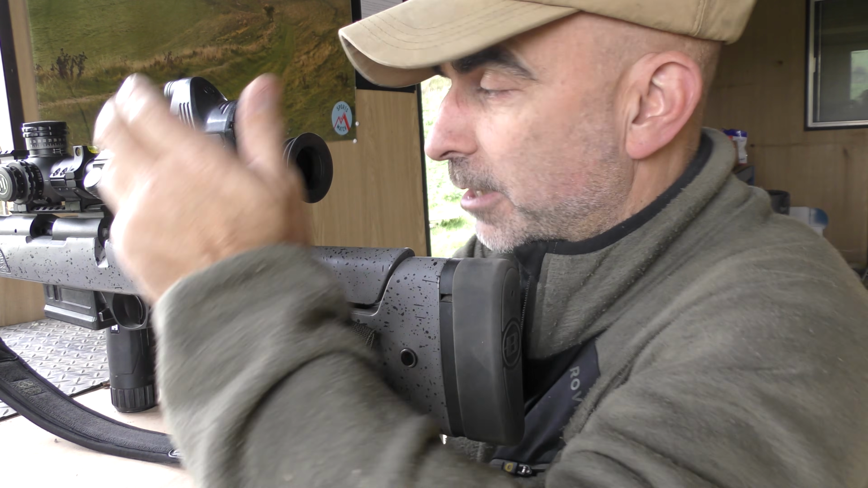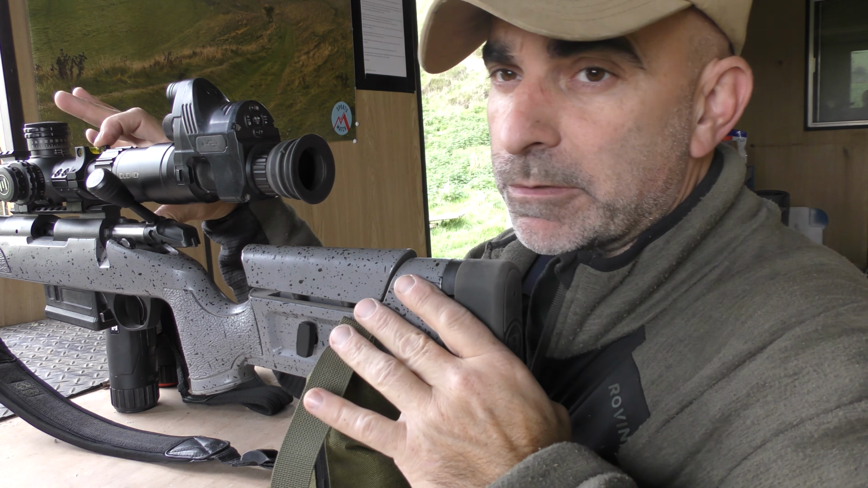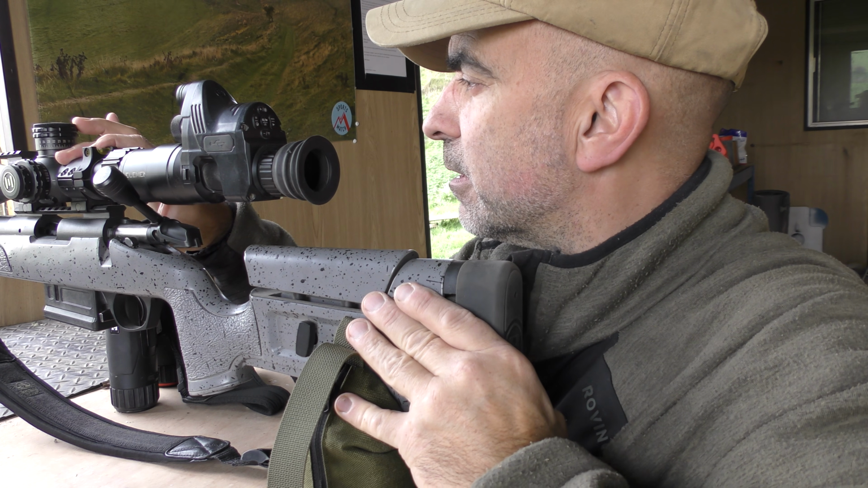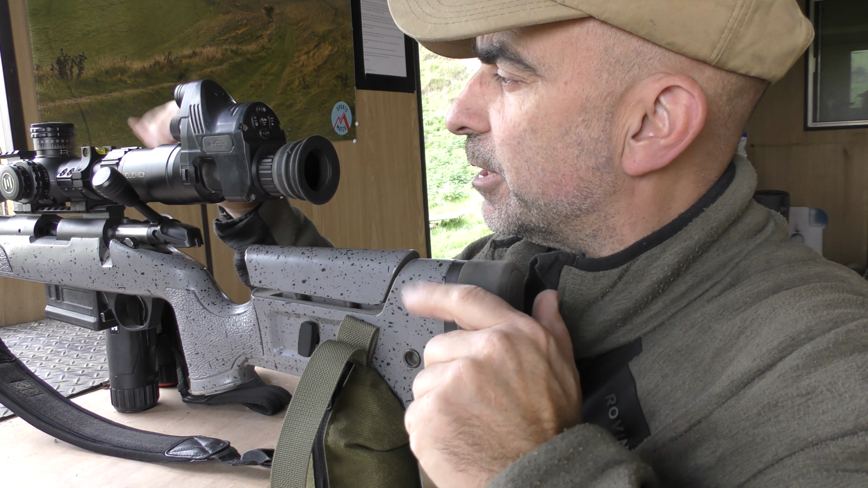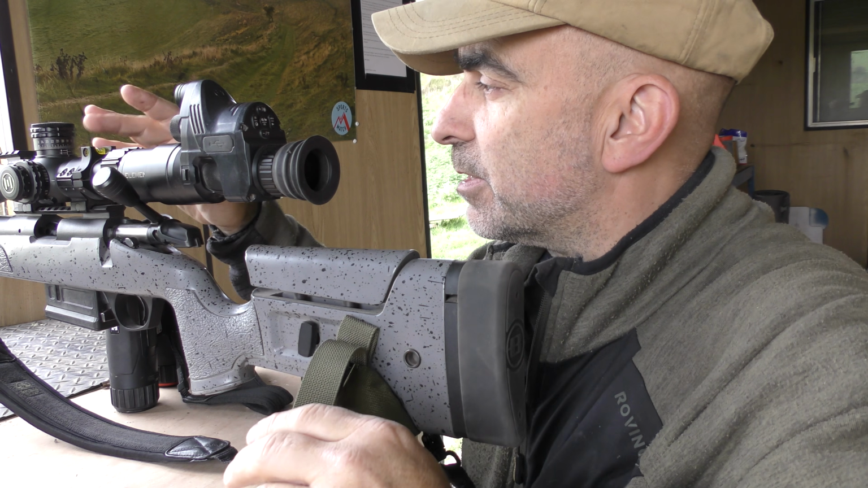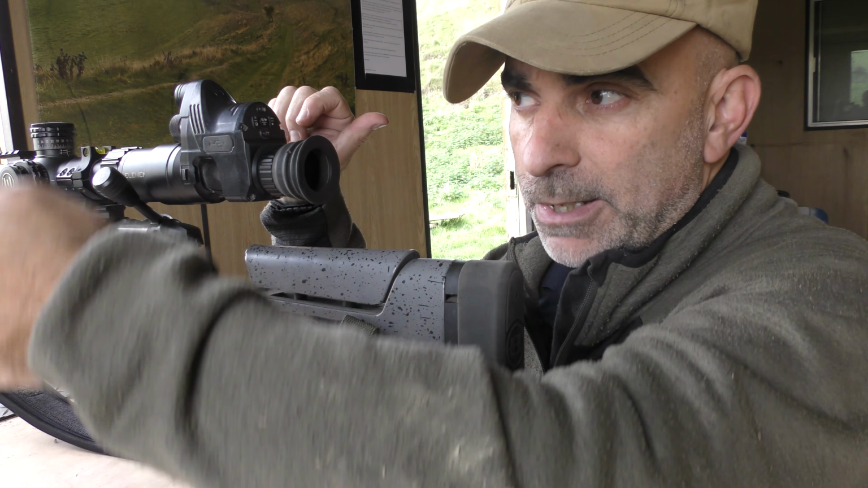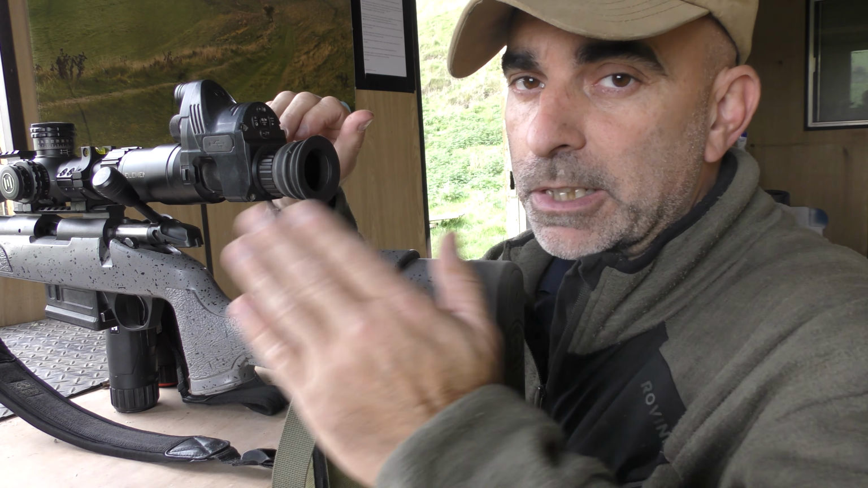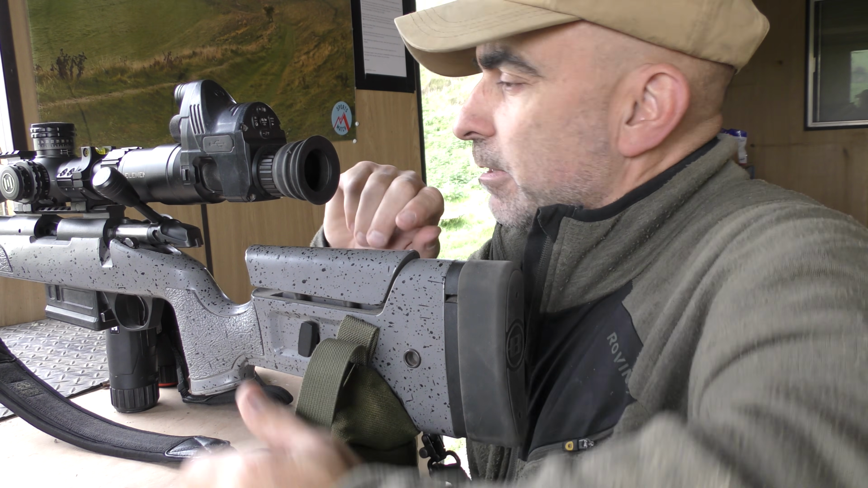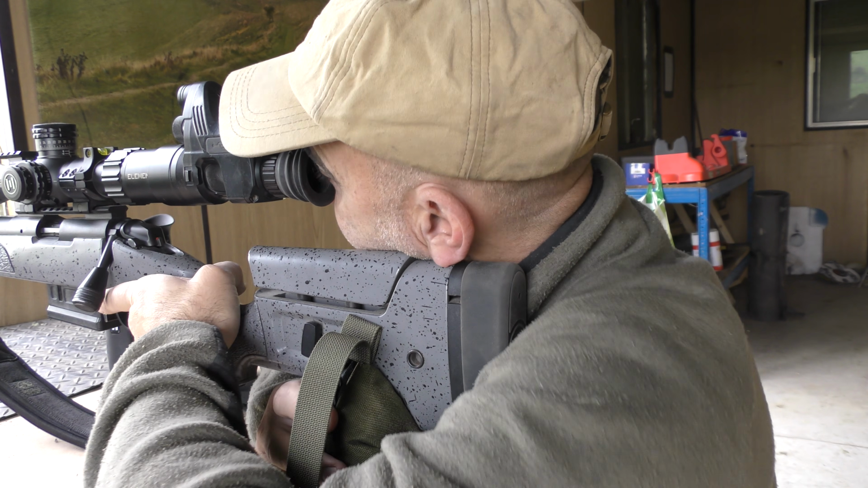Right, okay, so we're on the target. First thing I want to check is that this little level that I've got on top of the scope here is actually level. So we'll just tweak that round a bit. That's pretty good. Reason for that is, especially with a 22 or any bullet which has got a very arced trajectory, you want to make sure that you are dropping rounds directly down your vertical crosshair, and not over to one side or the other, which you would if the rifle was slightly canted. Okay, so let's send the round down and see how close we can get with the first shot.